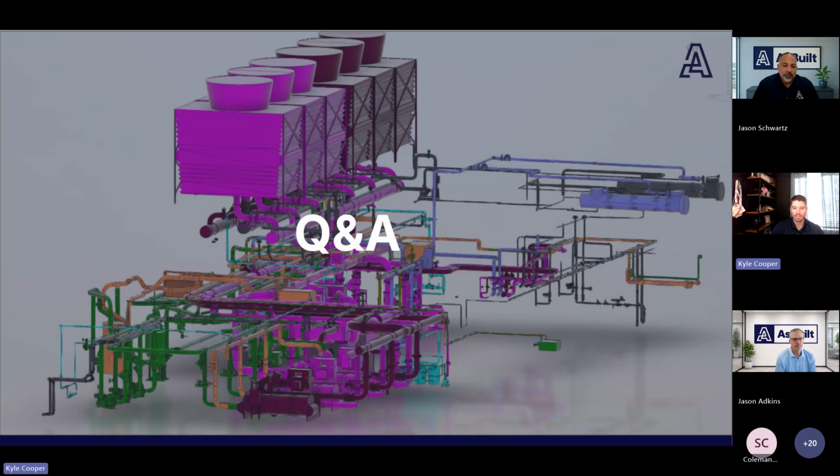Okay. And the last question I see on here is just more information about 3D modeling and engineering support for projects. If you want to talk about that a little bit. Sure. So 3D modeling, I would say